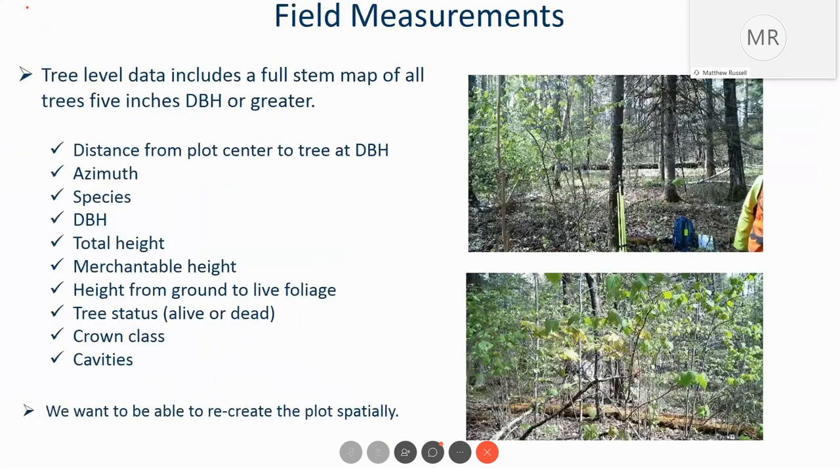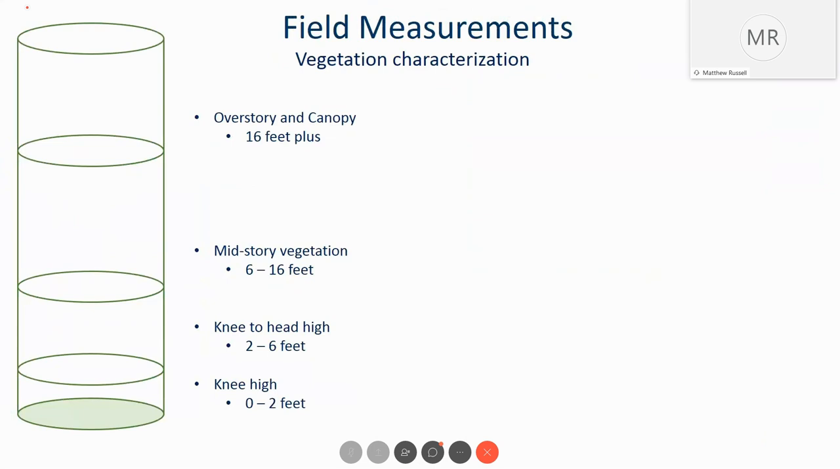So when we look at this information here, what we're looking at is the vertical structure, and we were attempting to identify within each one of those strata what that percent cover is.